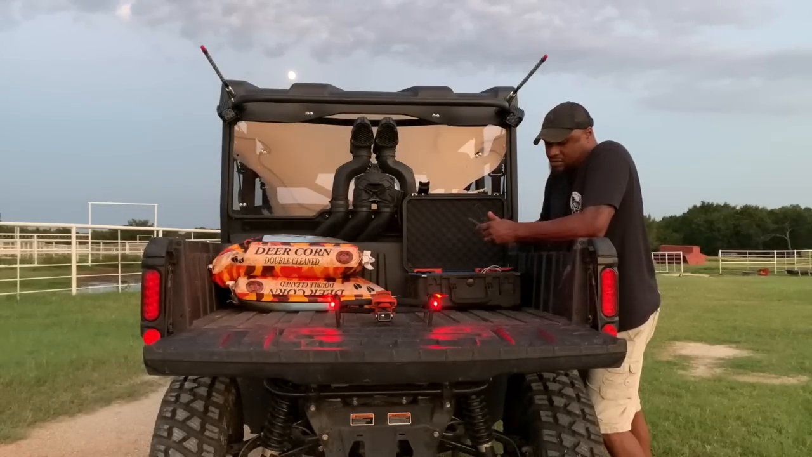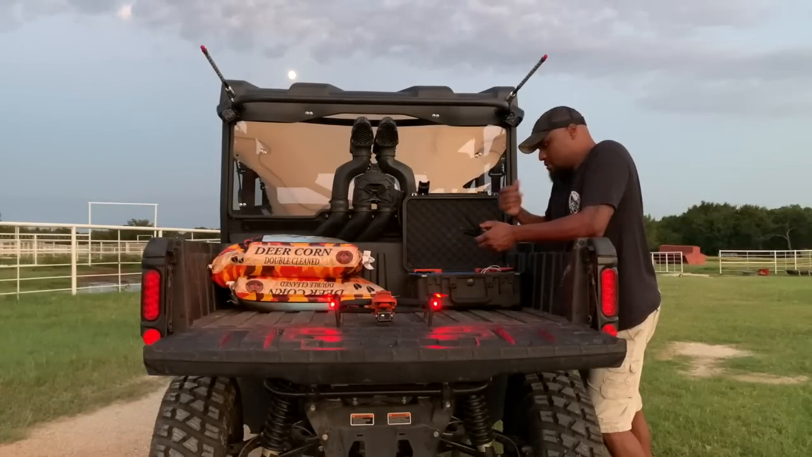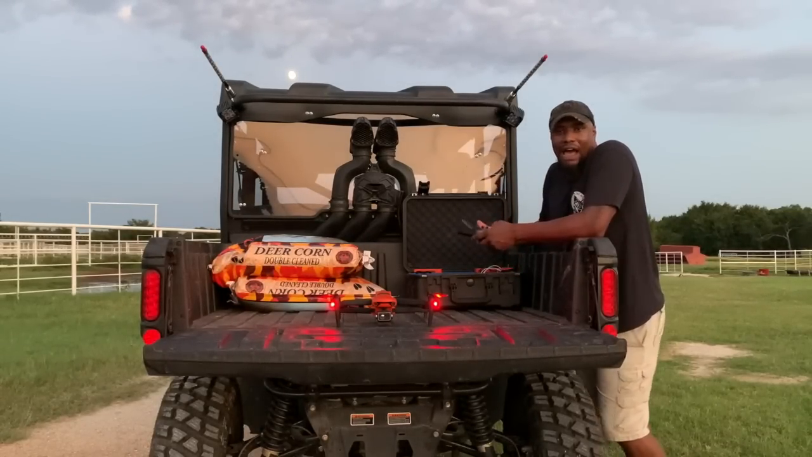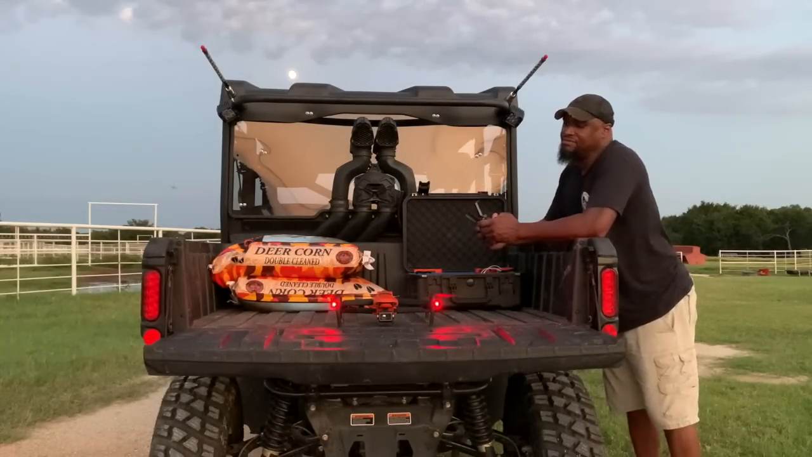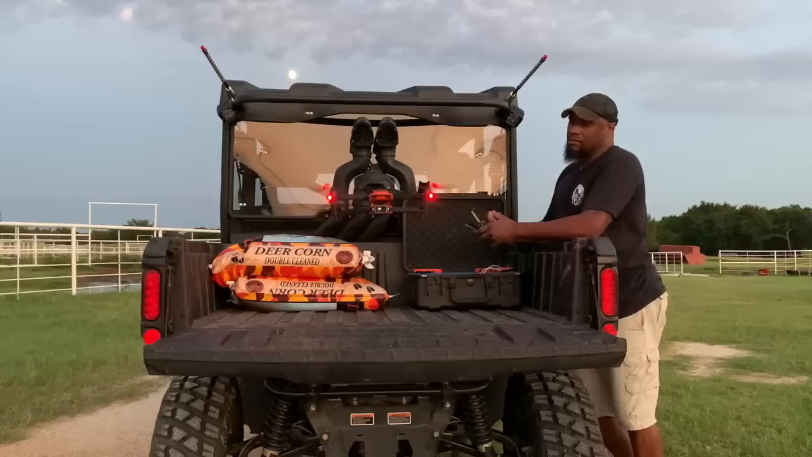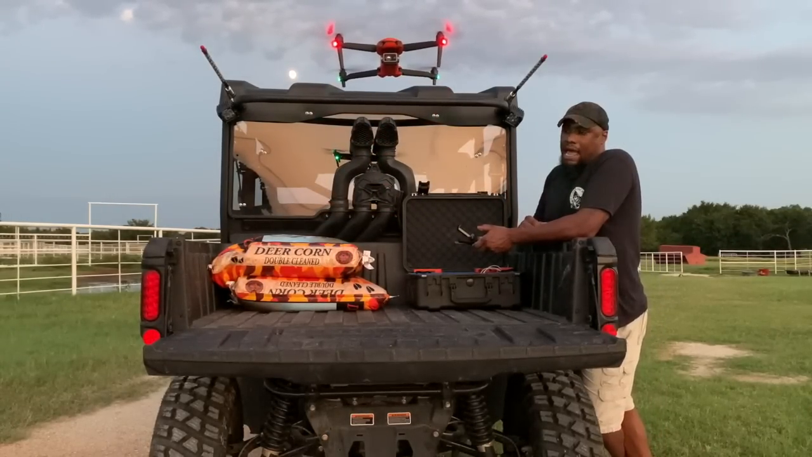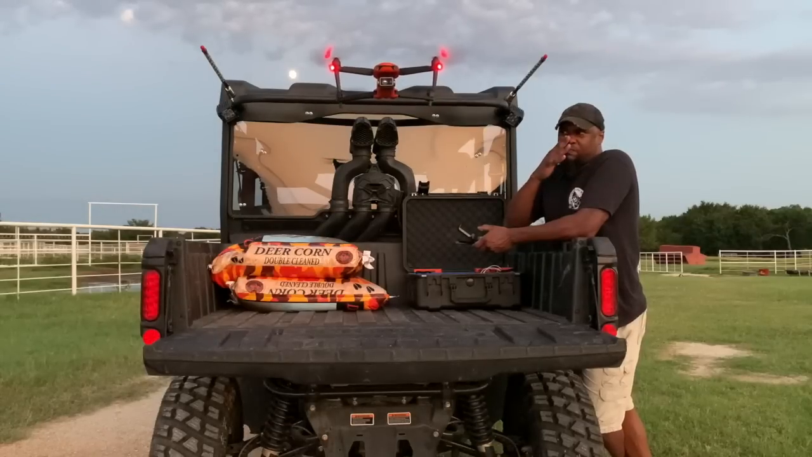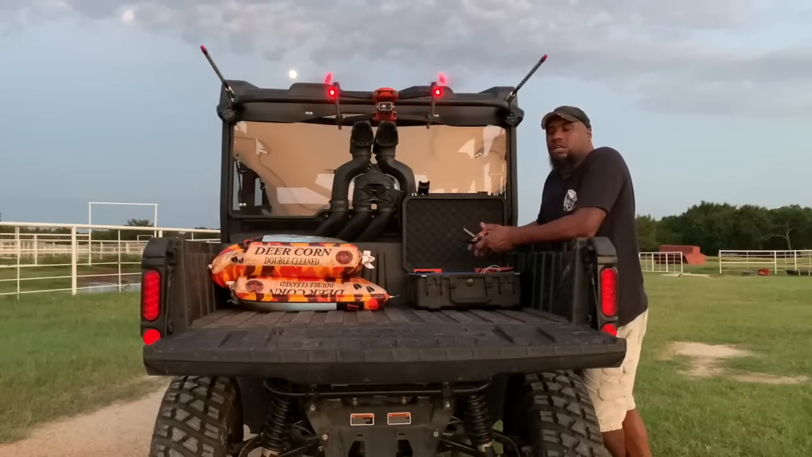Let's turn this remote on. It's going to say it's not connected to the app and all that. But this is your last resort right here if you end up losing connection with your phone. And we're having magnetic interference. It's picking up this Can-Am. And at nighttime, there's a light. I'm shocked it didn't come on right now. Right around 8, 10 foot, the light comes on and it will cut off once it gets up to a certain height.